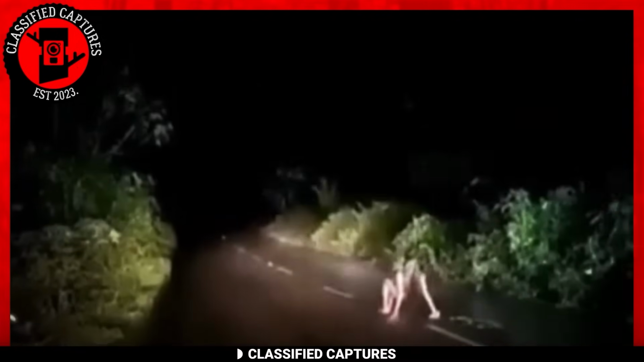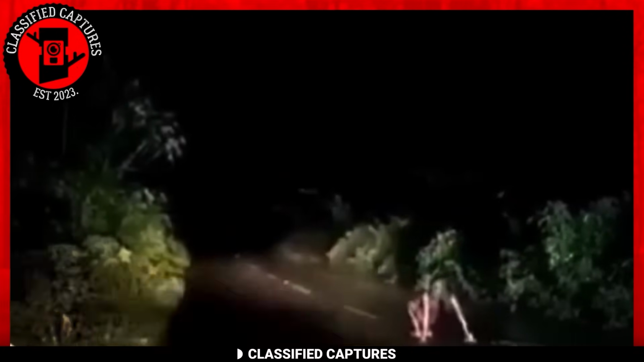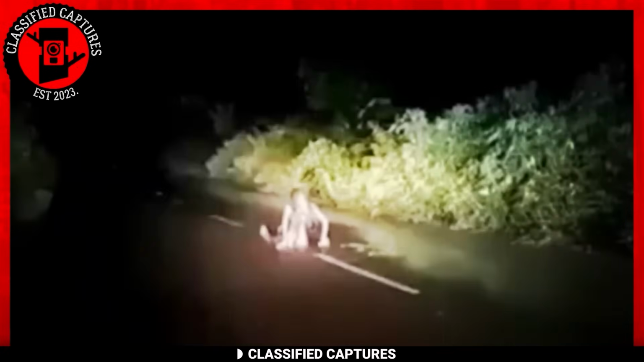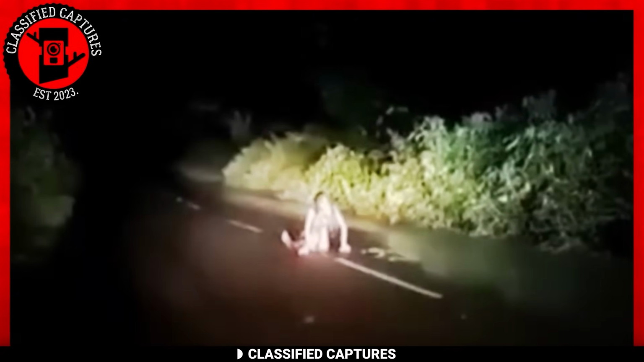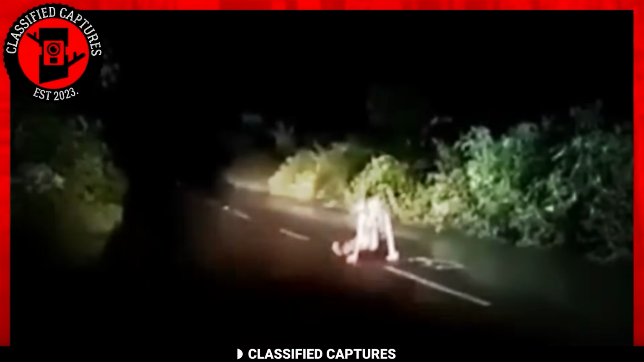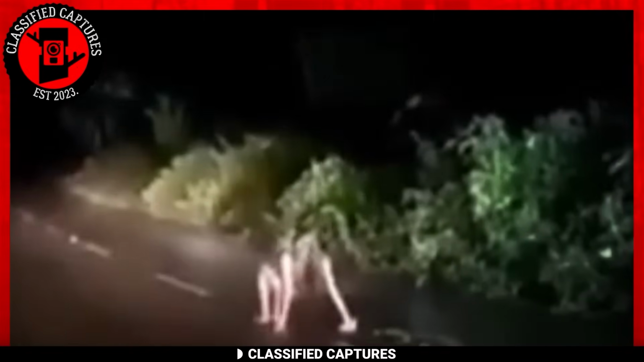You'll observe that the creature had this eerie spectral quality. It wasn't exactly visible, but it was almost transparent, like some kind of apparition. The driver, understandably spooked by this discovery, chose not to proceed, but parked at a safe distance to record this inexplicable entity. What are your thoughts on what this might be?